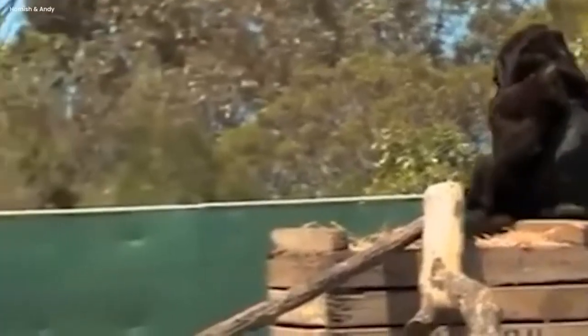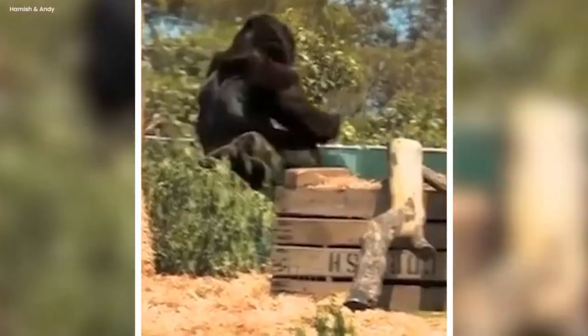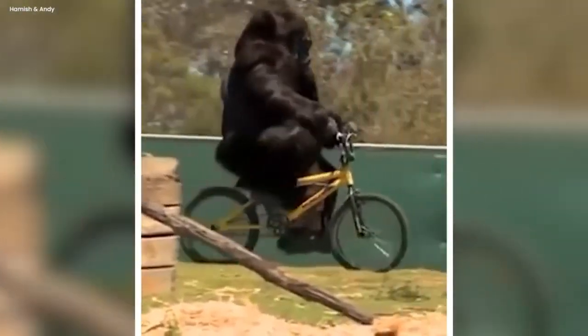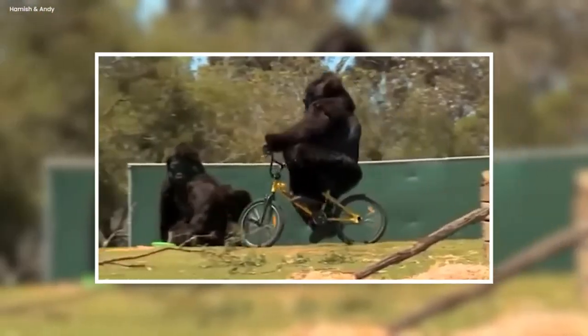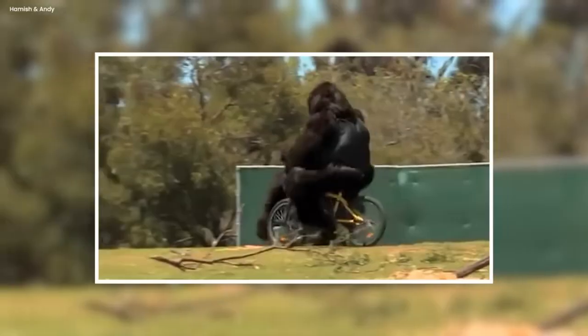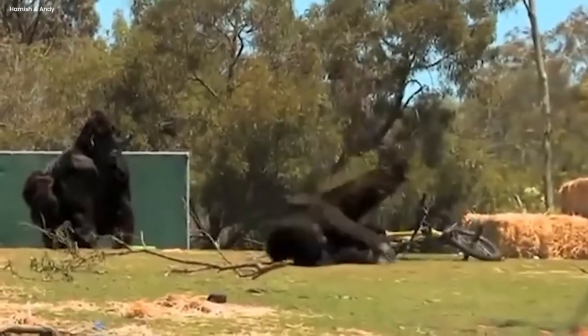It was so peculiar that the gorilla was on the bicycle. It was amazing and a little bit funny. It was riding the bicycle and totally engaged in it deeply. It was so fun for it. There was also one other gorilla that was watching its mate riding. Suddenly, this gorilla fell down from the bicycle. It fell down on the ground and made the gorilla upset.